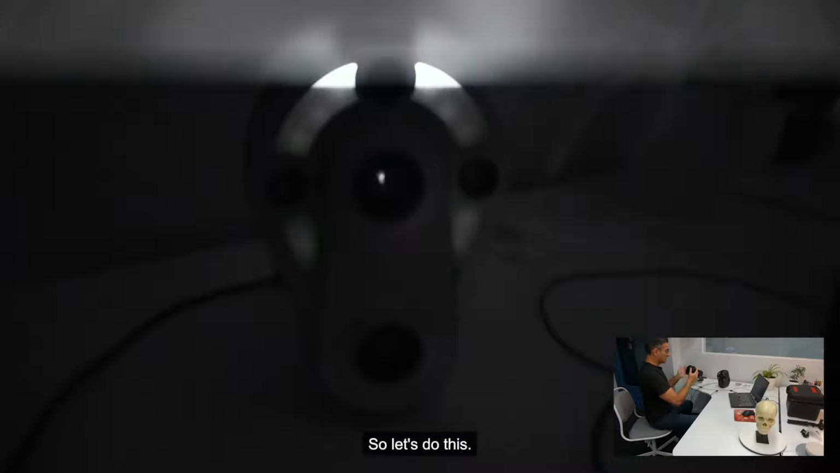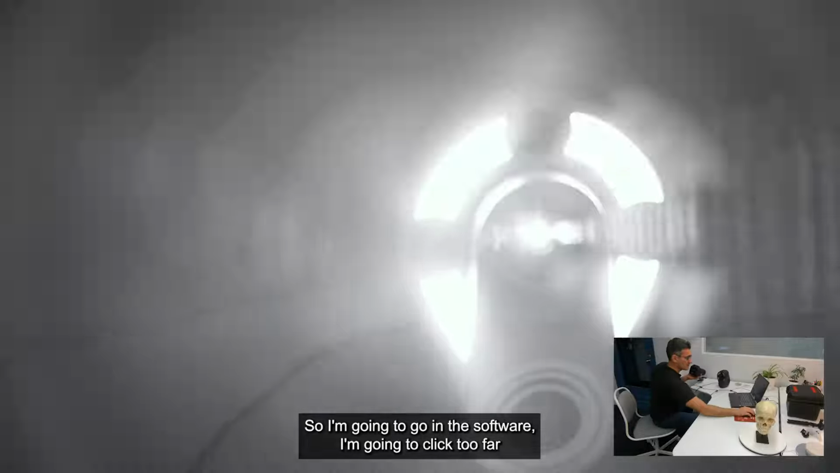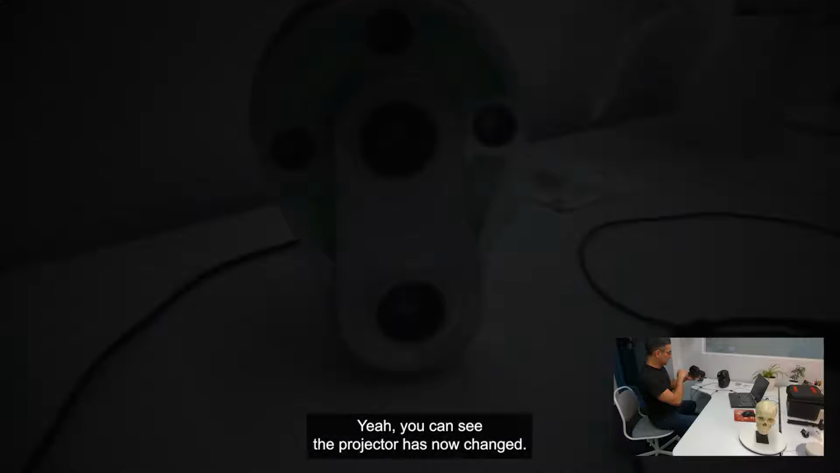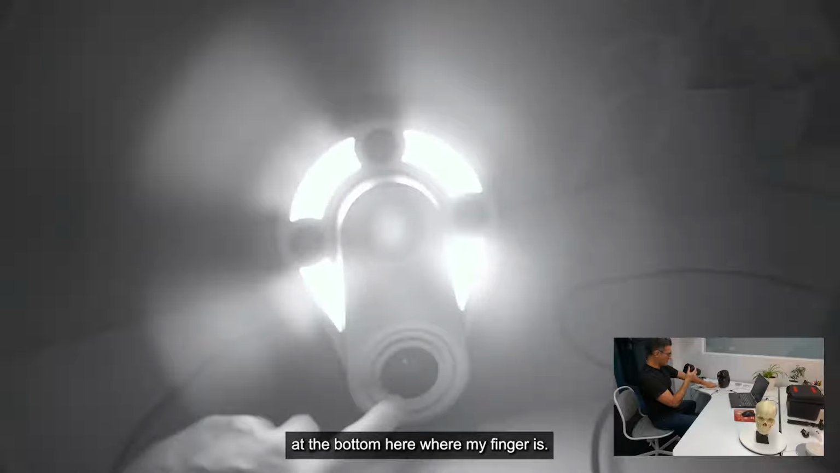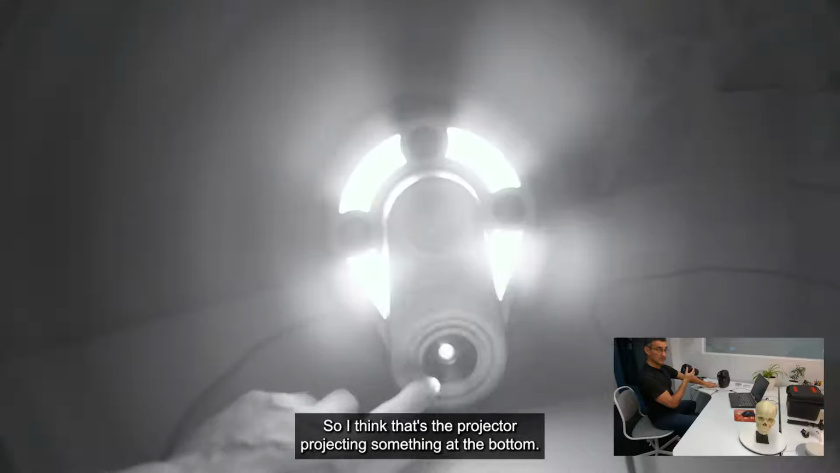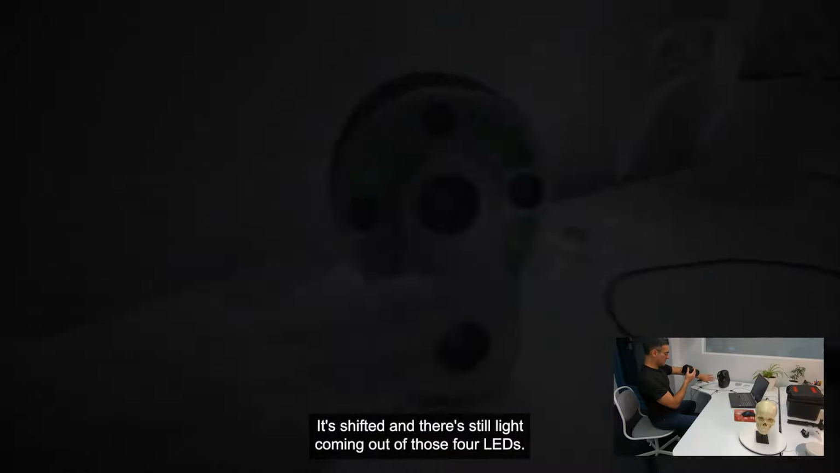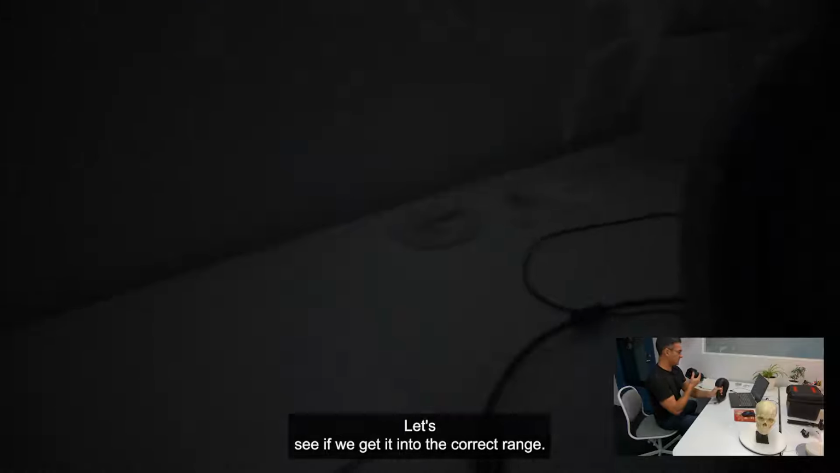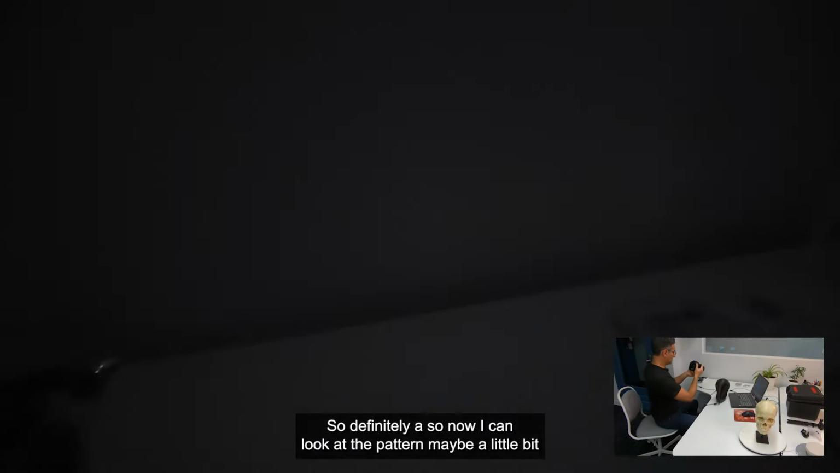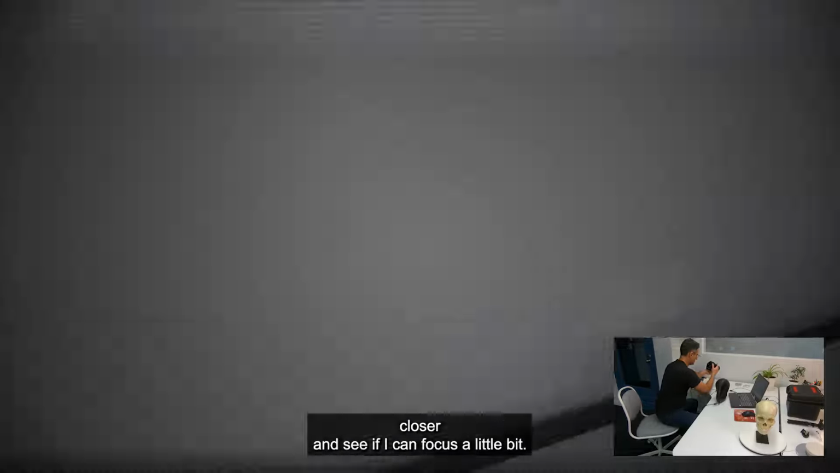So interesting. Let's switch this now to FAR mode. I'm going to go in the software and click FAR. Let's see what happens. Yeah, you can see the projector has now changed. There's a little bit of illumination at the bottom here where my finger is. So I think that's the projector projecting something at the bottom. It's shifted, and there's still light coming out of those 4 LEDs. Let's turn this around for a second. Let's see if we get it into the correct range. Yeah, so definitely. Now I can look at the pattern maybe a little bit closer. Let me see if I can focus it a little bit.